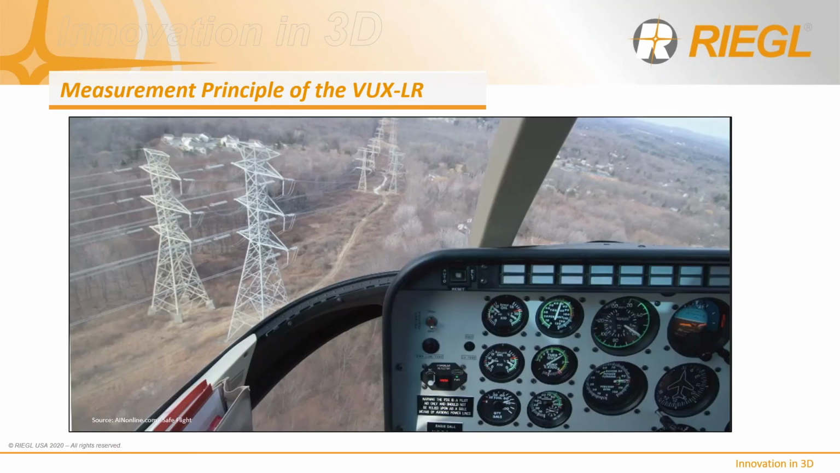This is the perspective of a pilot when proximity flying parallel to the right-of-way with the VUX 1LR. As you can see, this wouldn't be possible without a large FOV sensor.